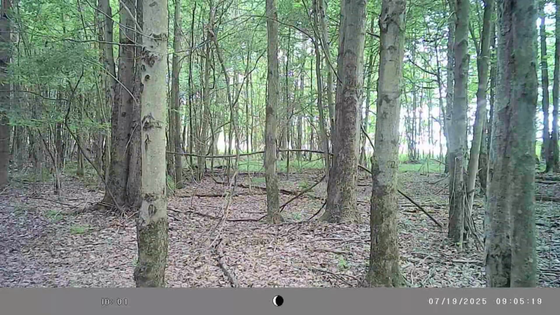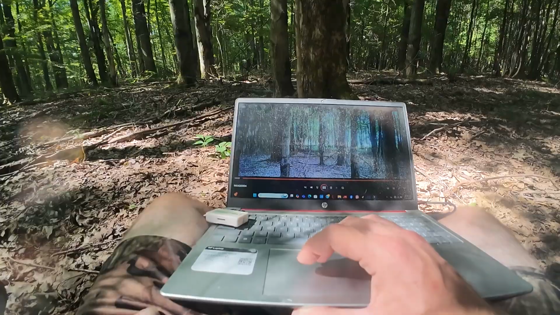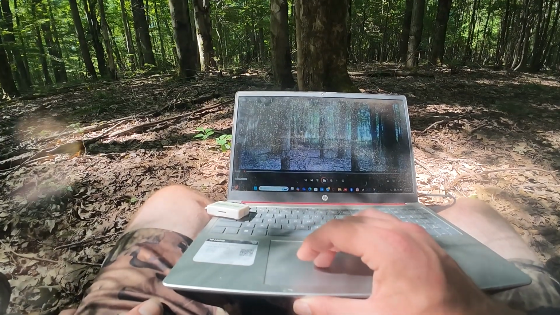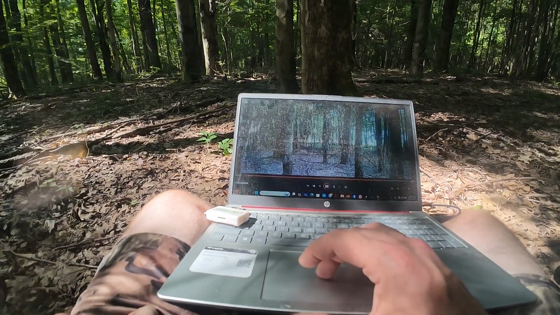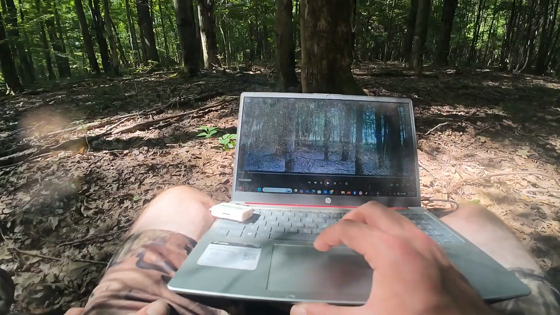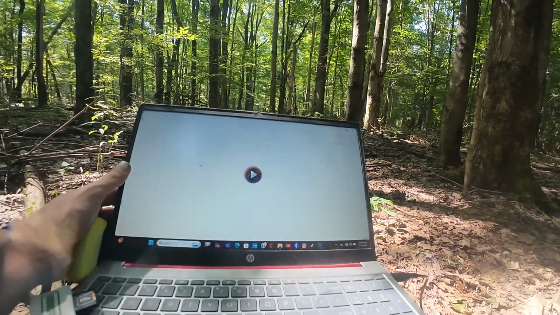Oh, little baby here, right on the left side. Oh, there's the mama again walking in with another baby. Look at that. That second baby there in the back actually looks like the one that was limping. Yeah, definitely. Cool. Let's see, a couple minutes later, probably the same deer.